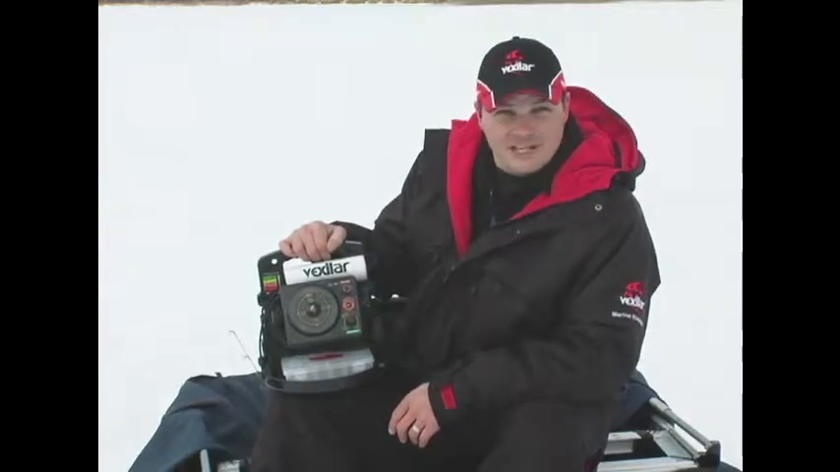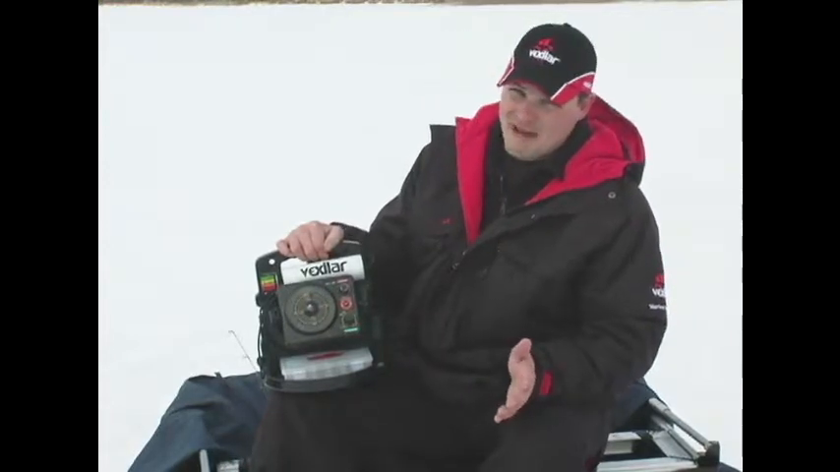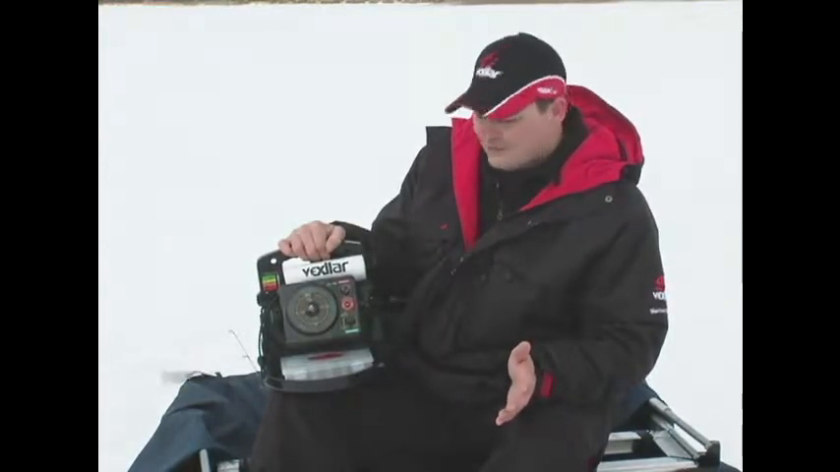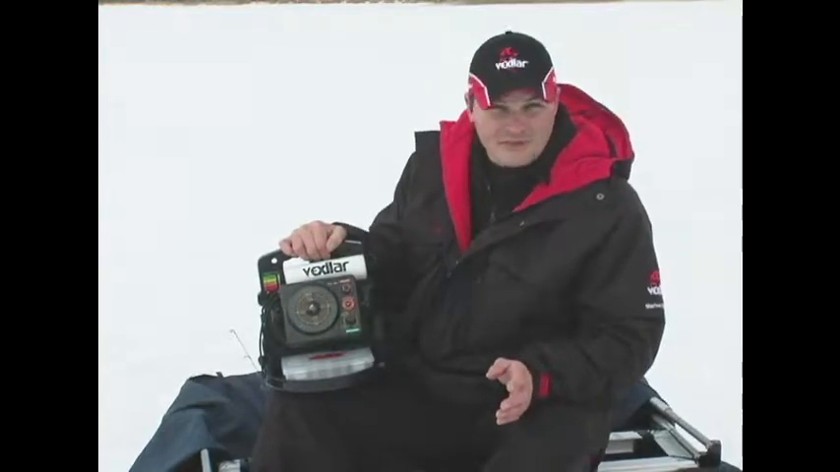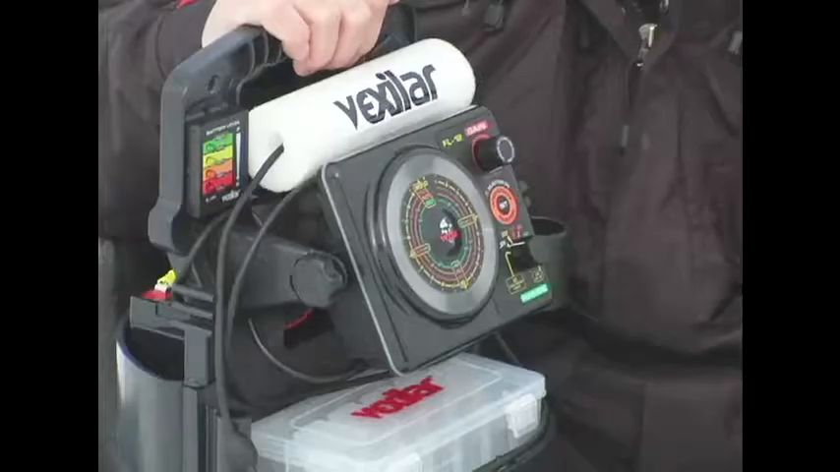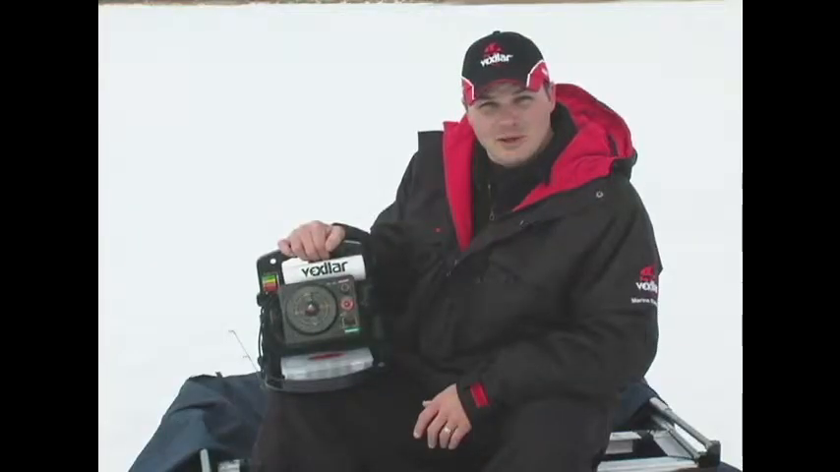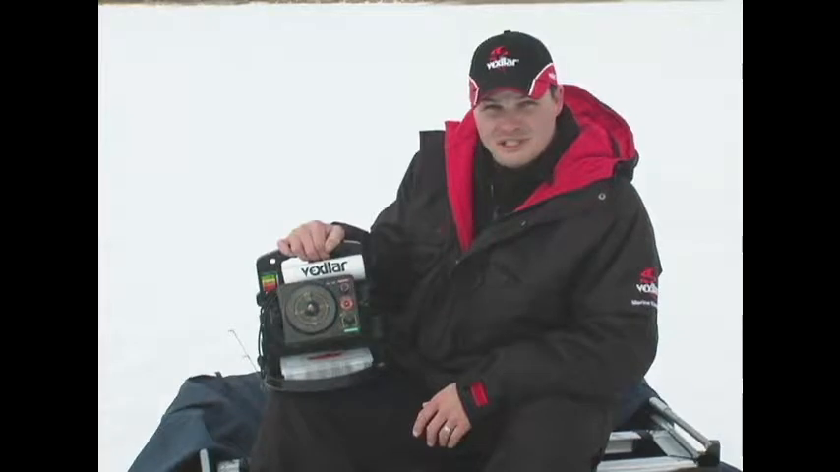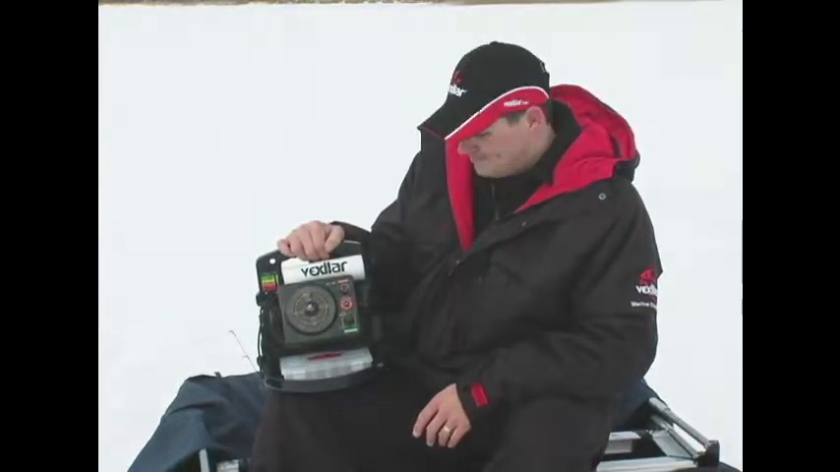The operation of the FL12 is actually one of the easiest sonar systems to master. With a Vexilar flasher, you don't have to deal with confusing and complicated menus to start fishing. With the FL12, you only have 2 control knobs to master, but yet you'll have amazing flexibility to use your FL12 both summer and winter.